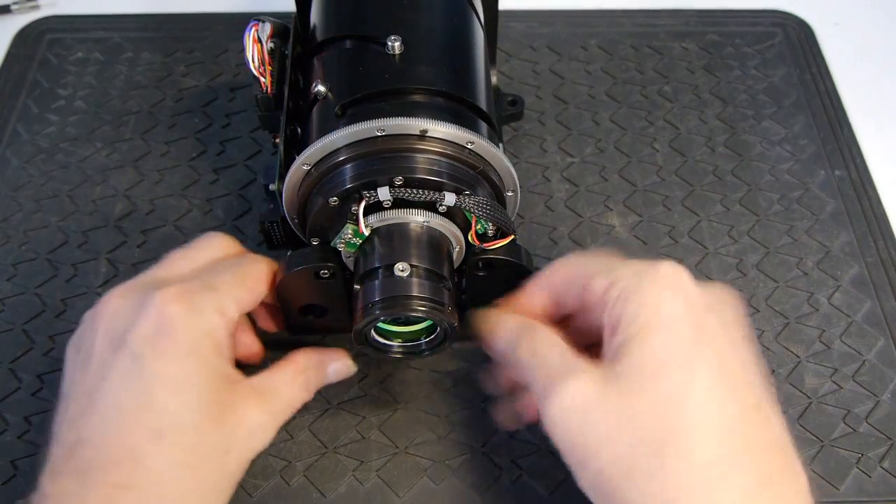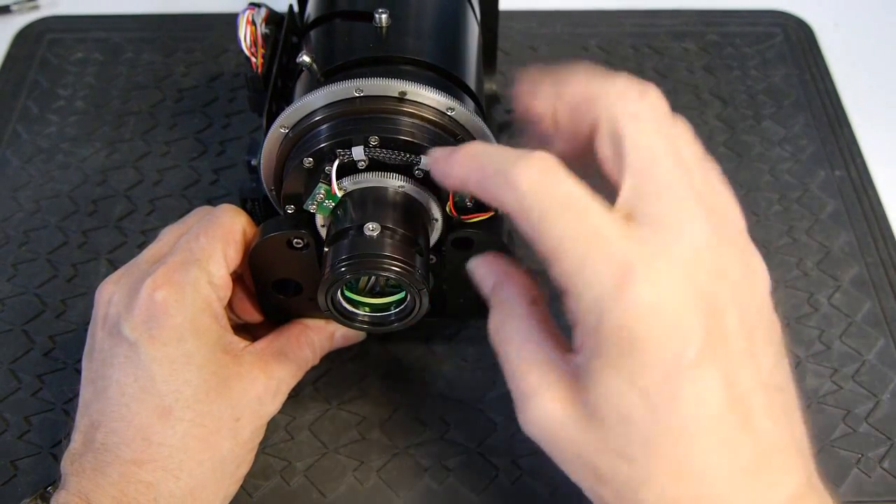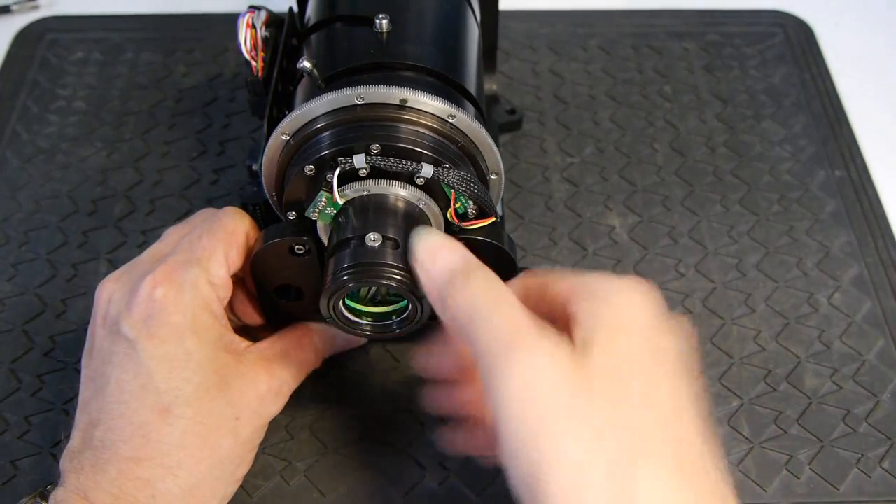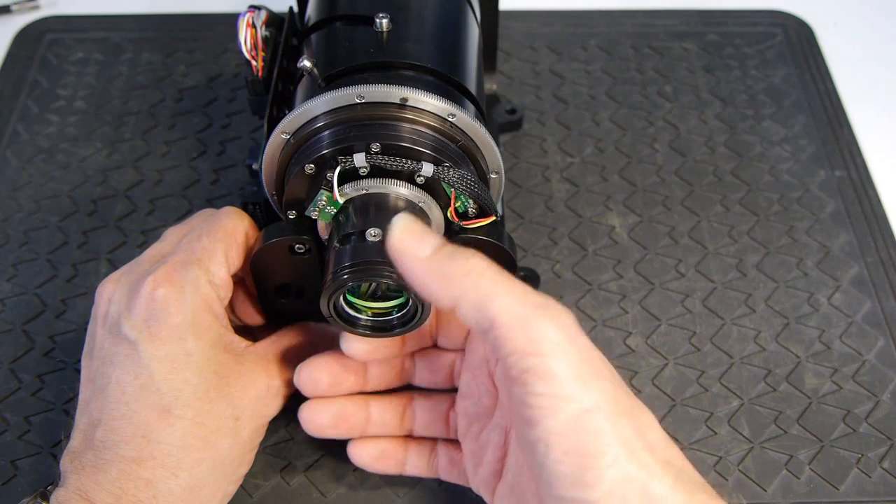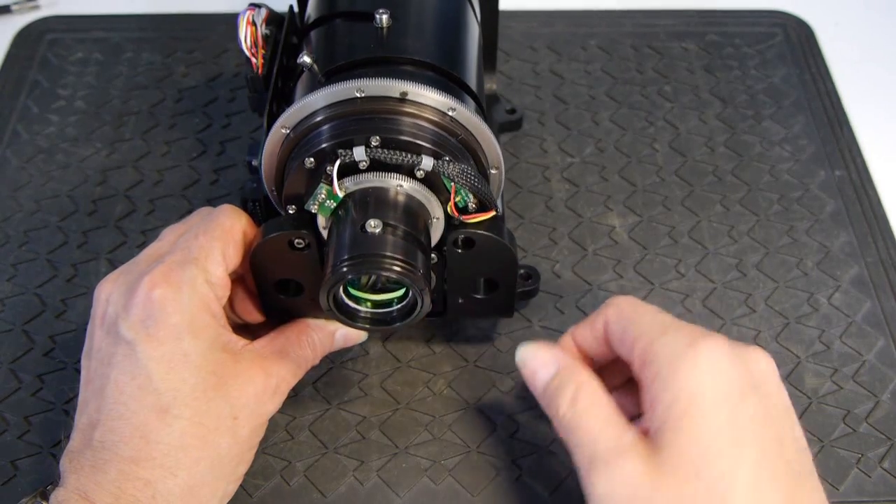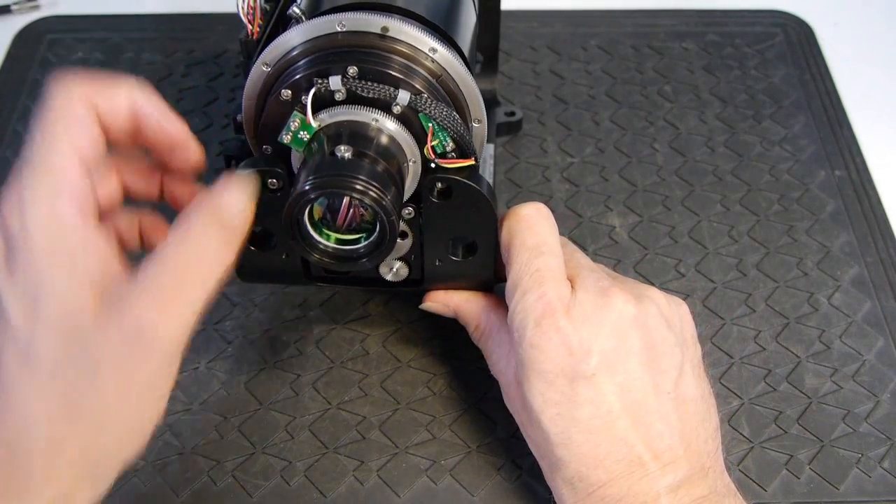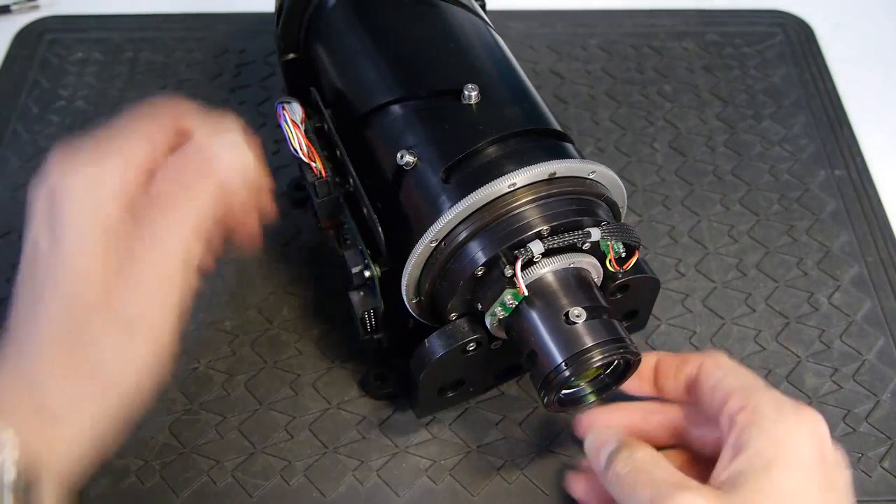And at the back here there's a similar arrangement with a lug and a helical sleeve, and as we turn that you can see this element here moving in and out. And that's the focus. There's an end stop detector here, and it looks like another one just here.